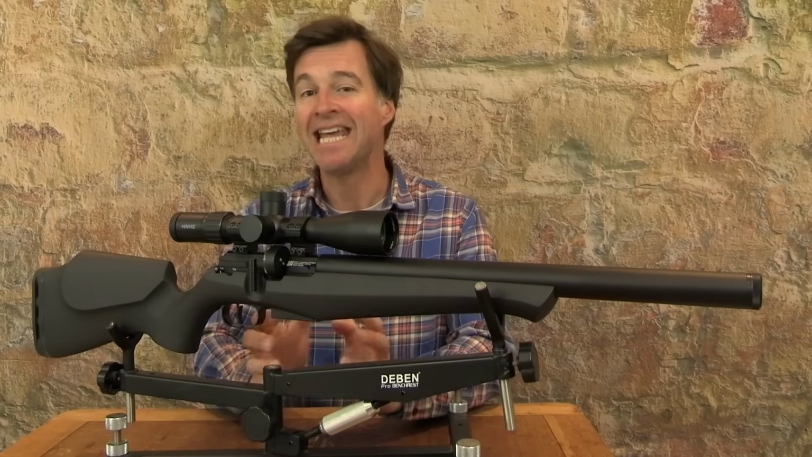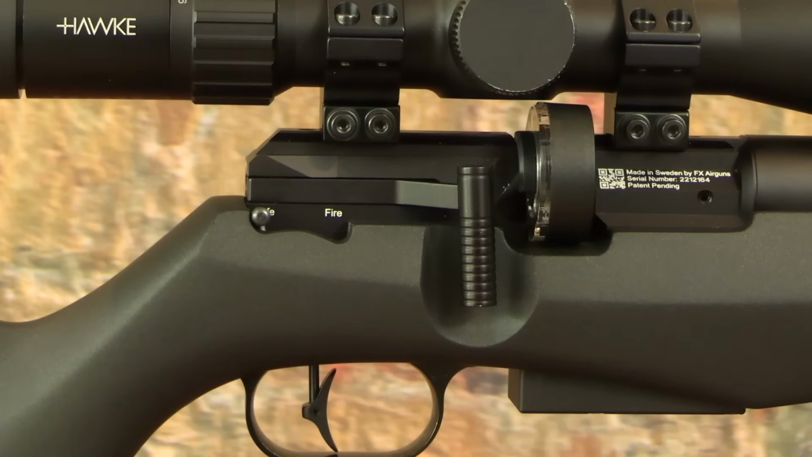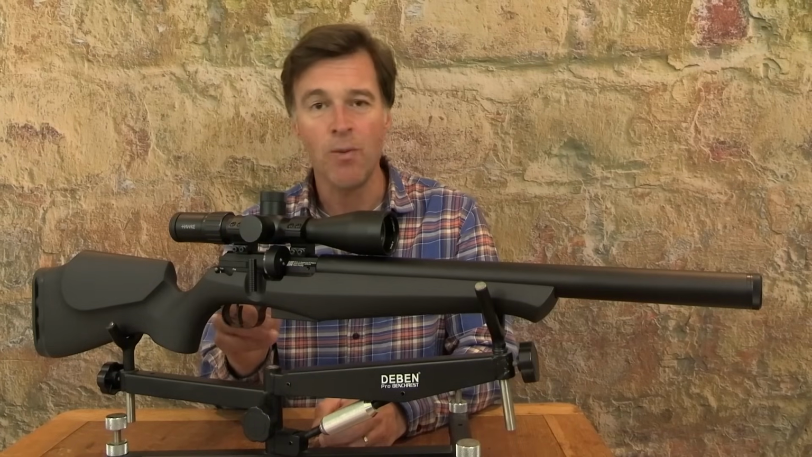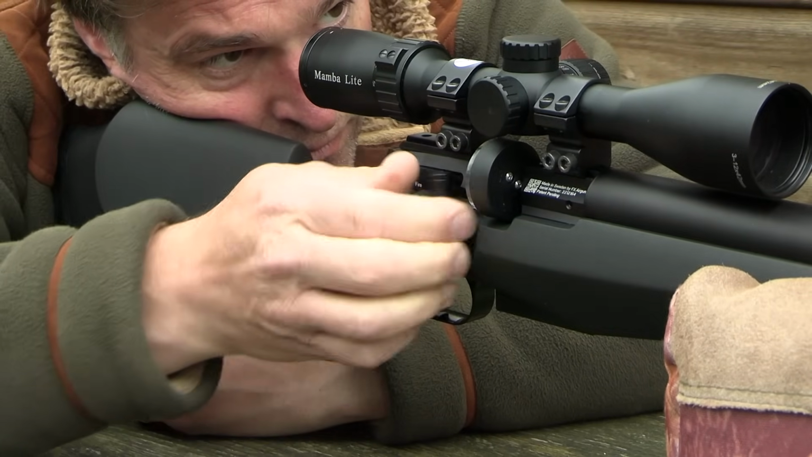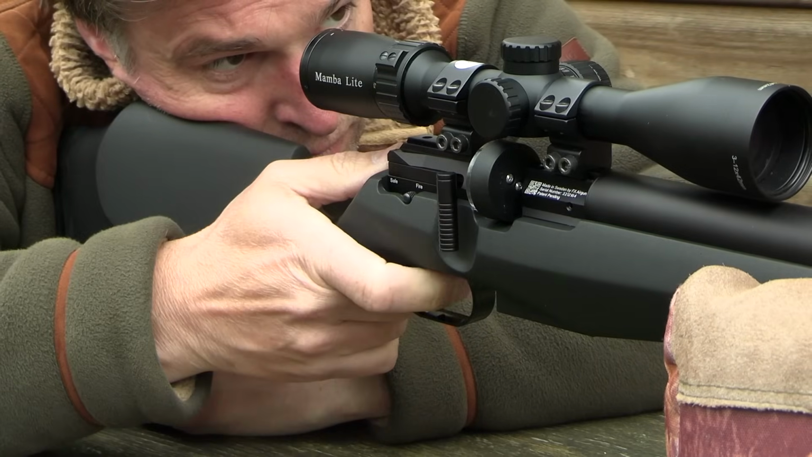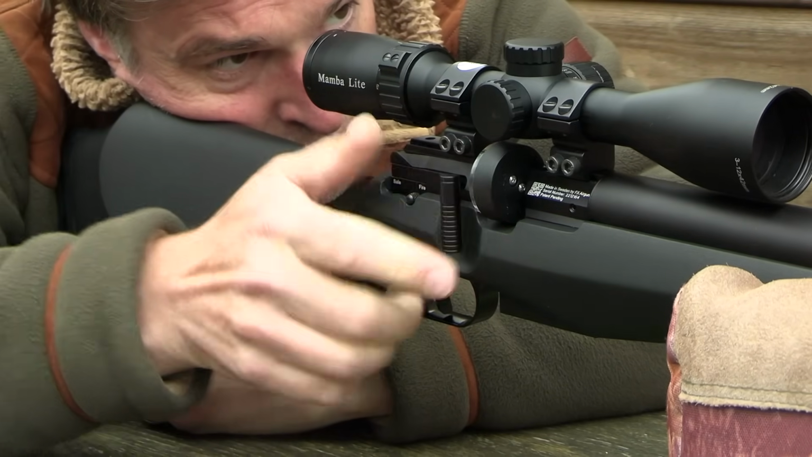Cocking and loading are taken care of by a really smooth side lever action, which unfortunately can't be reversed for left-handers. Now, it features quite a slim but comfortable drop-down handle, which is well positioned for intuitive operation as long as you're right-handed. Now, the mechanism has worked without a hitch during my weeks of testing. It's just been really slick, really dependable, and has kept the shots coming.